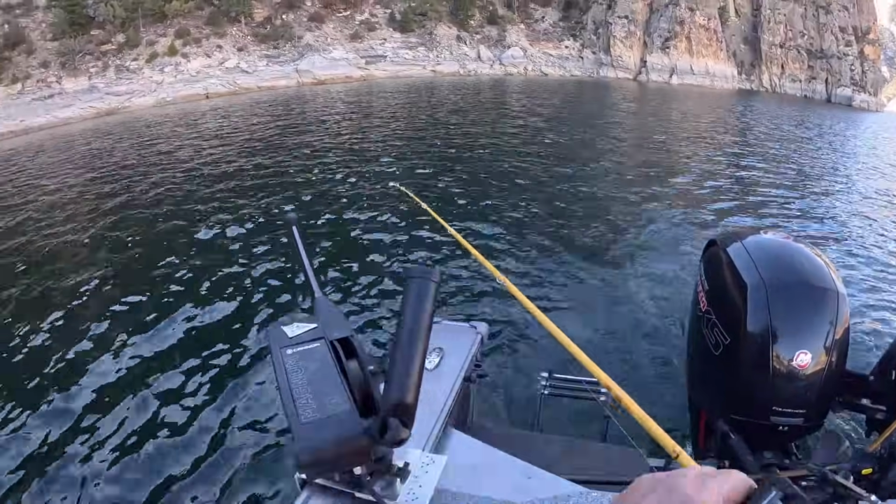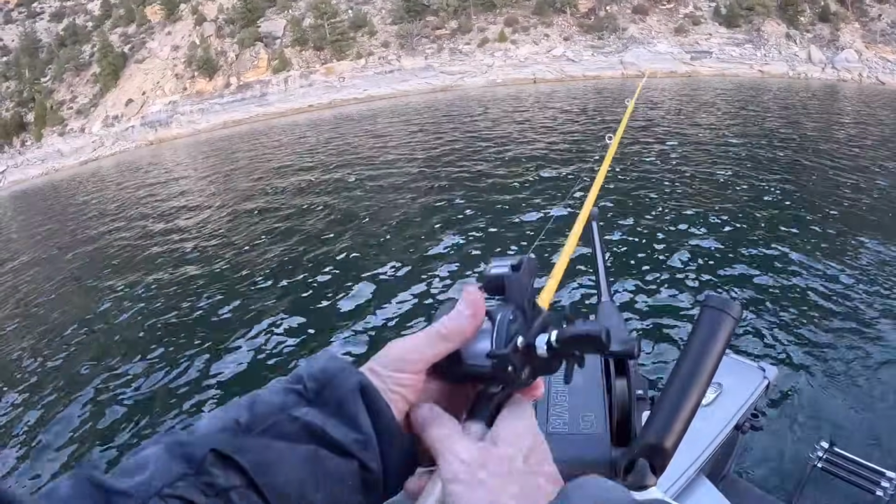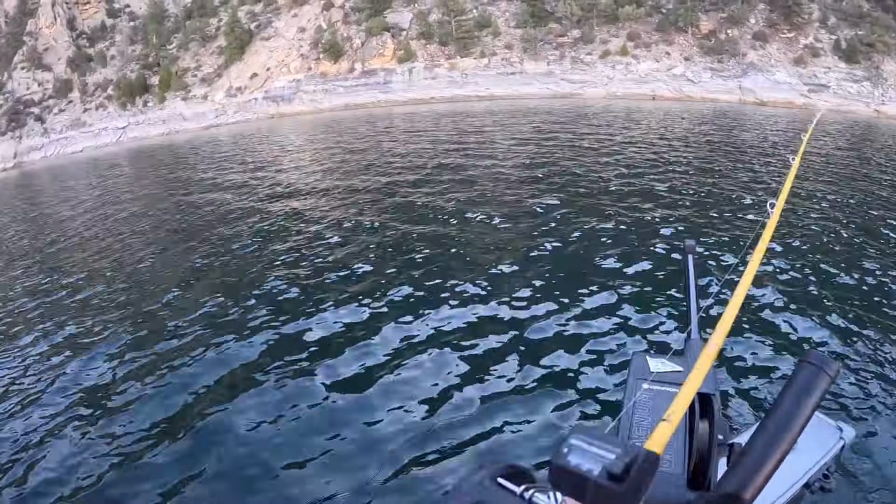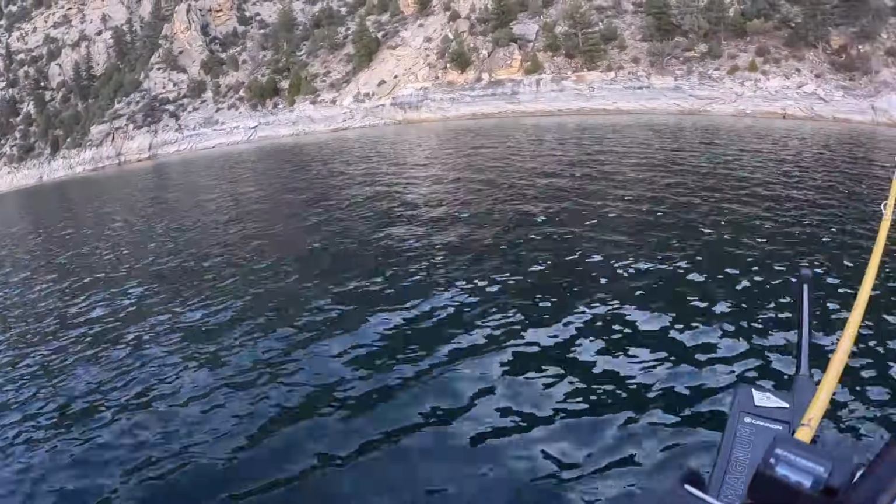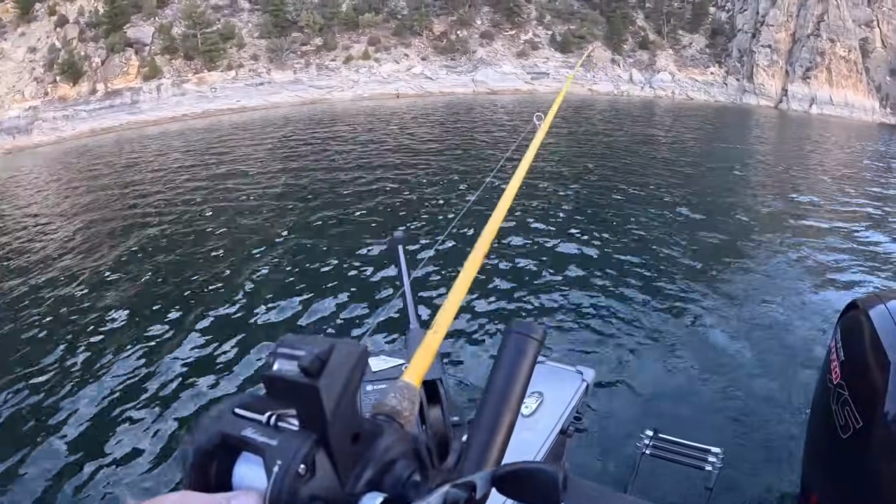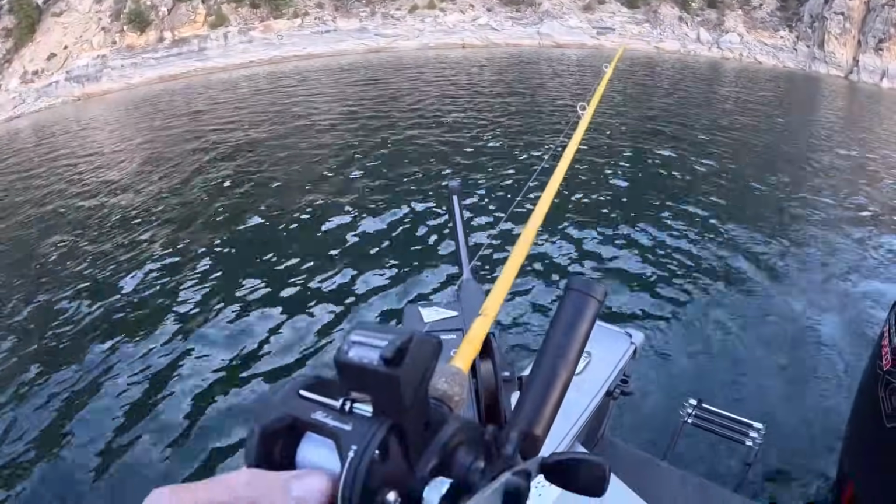I'm just going out about 40 feet away from the downrigger, and then the downrigger is anywhere from 25 to 40 feet depending on where I see the fish. So I just keep moving up and down the column with the fish.